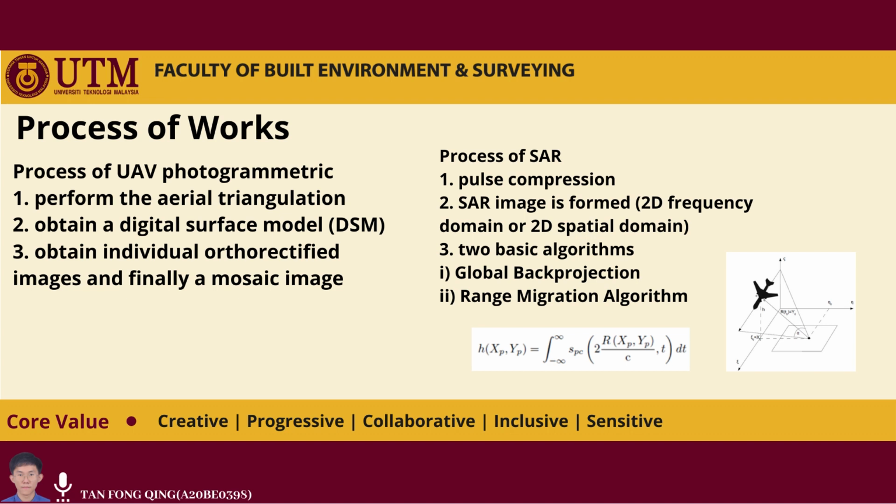And for the next one, DSM was created by using the area triangulation, and DSM is used to auto-rectify the image in the project. And after the auto-rectification from DSM, we can obtain the individual auto-rectified image, and finally a mosaic image is formed.